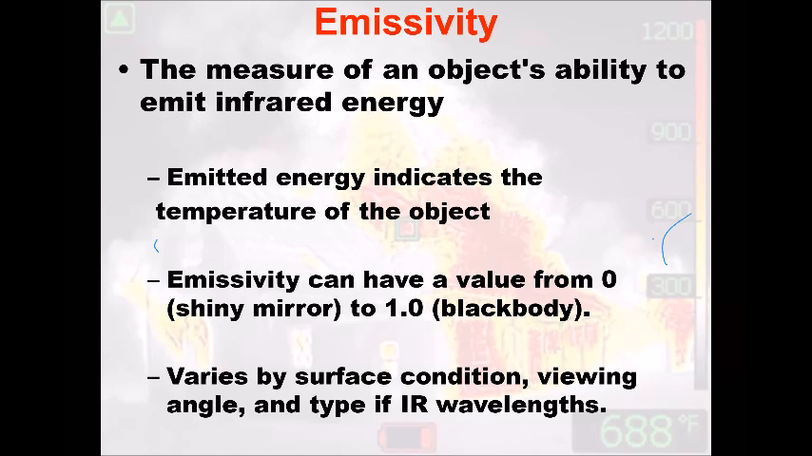So this is the ability of something to give off the most true thermal information. It's kind of like the idea of if I'm wearing a black t-shirt versus a white t-shirt when I'm sitting outside in the summertime, who's going to be cooler, the white t-shirt or the black t-shirt? It's the same thing. It's giving off its true energy. How is it absorbing the heat?